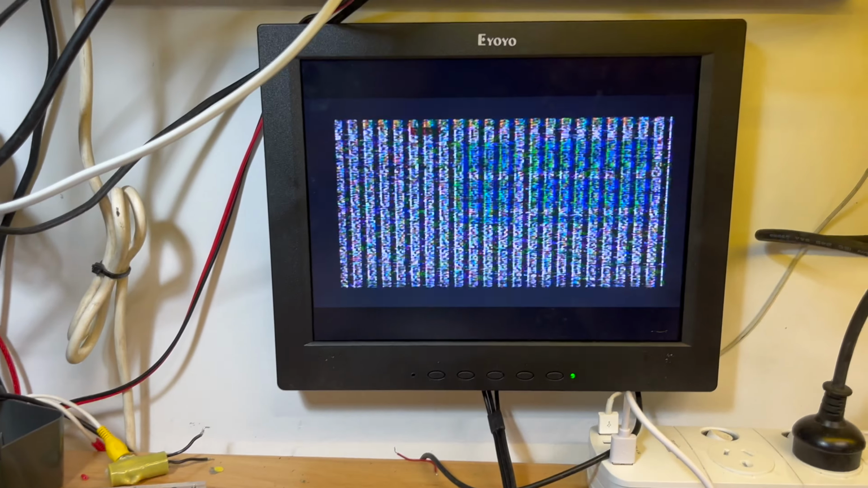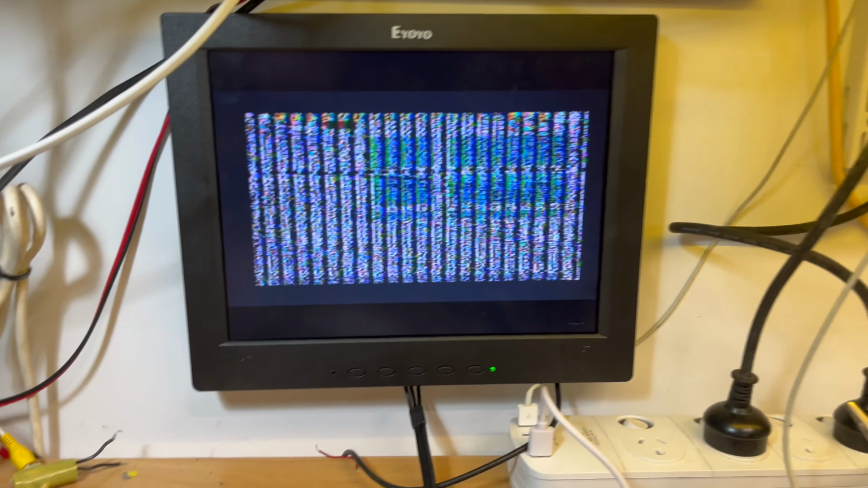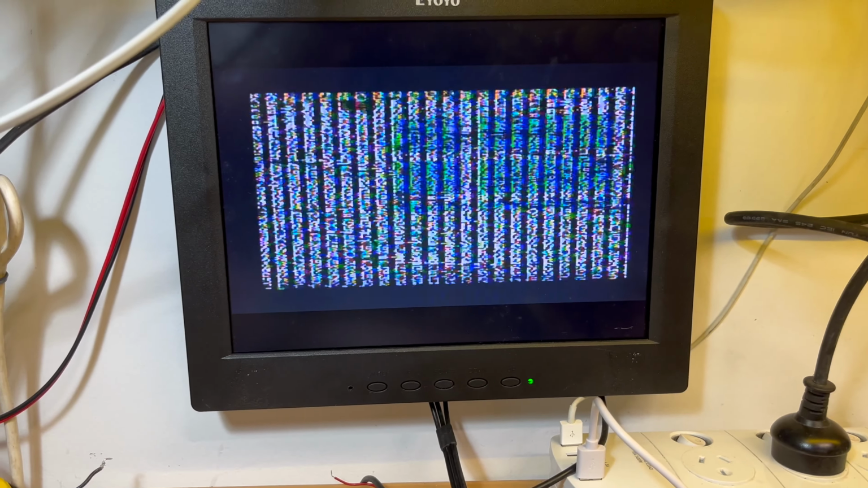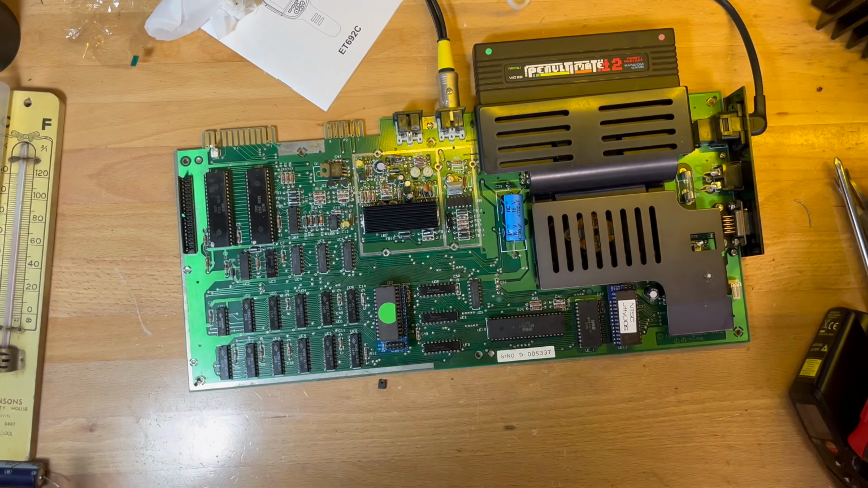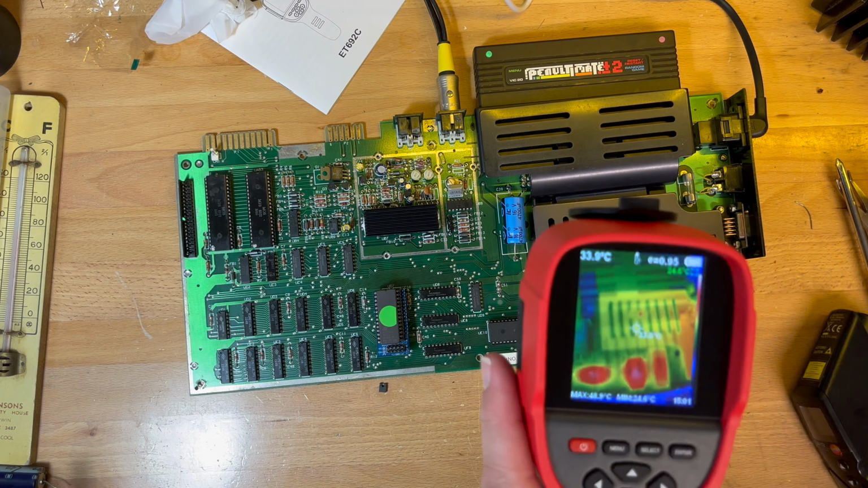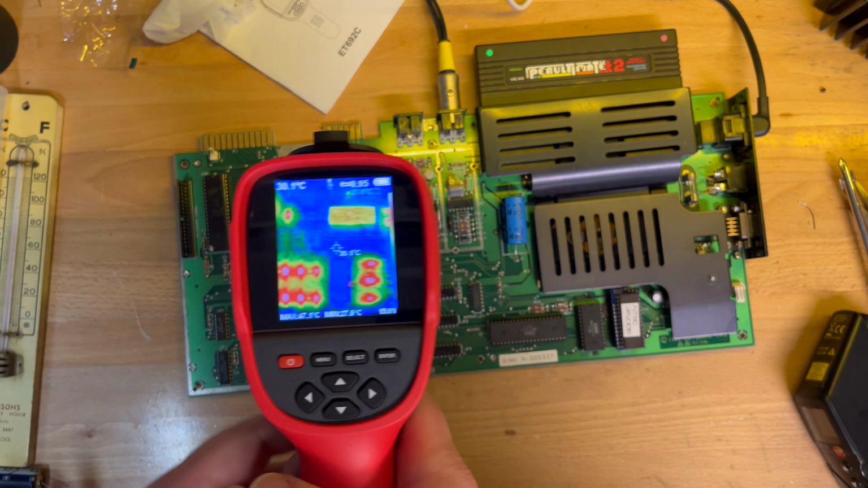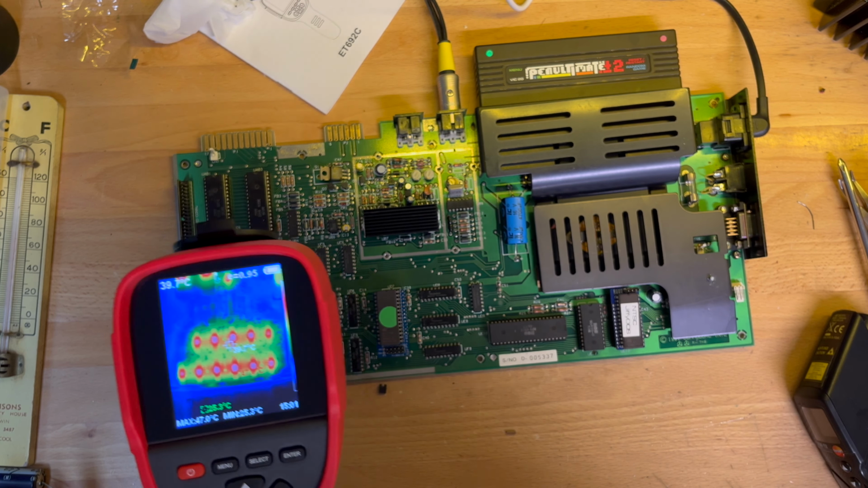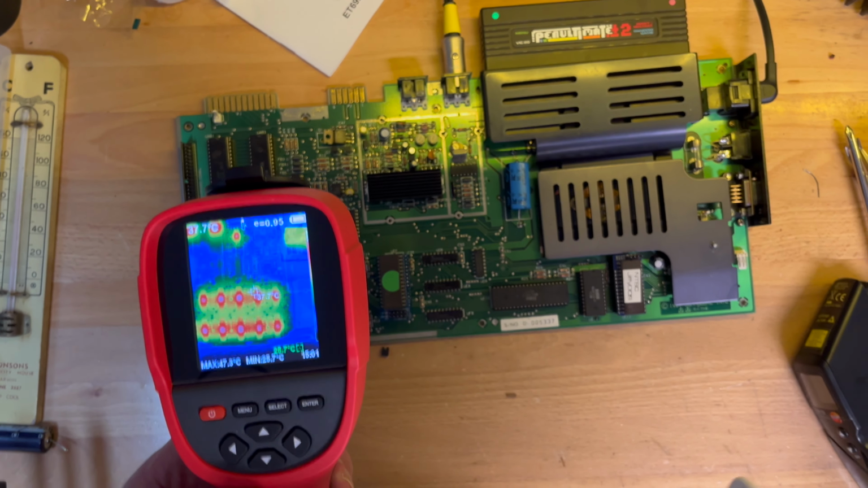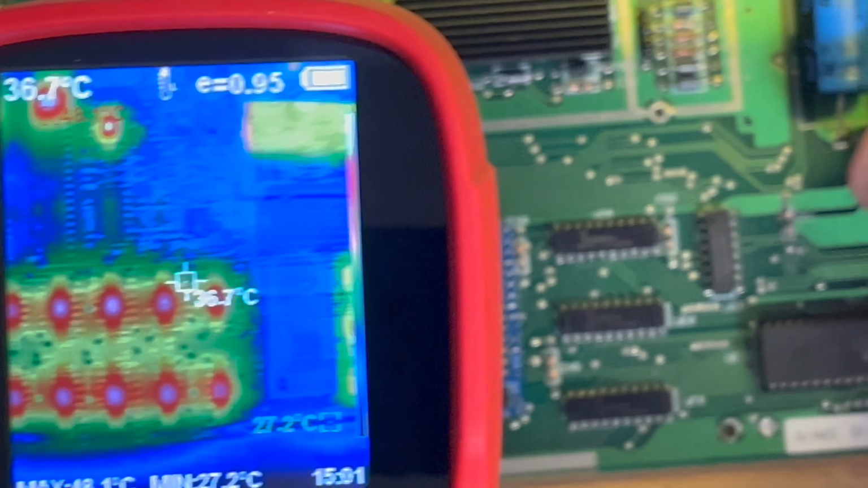I'll show you quickly. Oh look, yeah, okay. Let's not get sidetracked. That's a different issue. This is just checking out the... There we go. All right, let's get that out of the way. Well, you can see the RAM there. Let me zoom in, move this around.